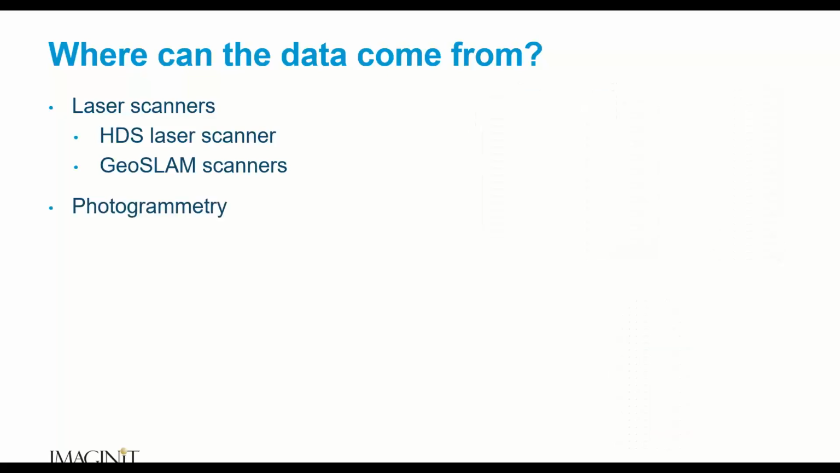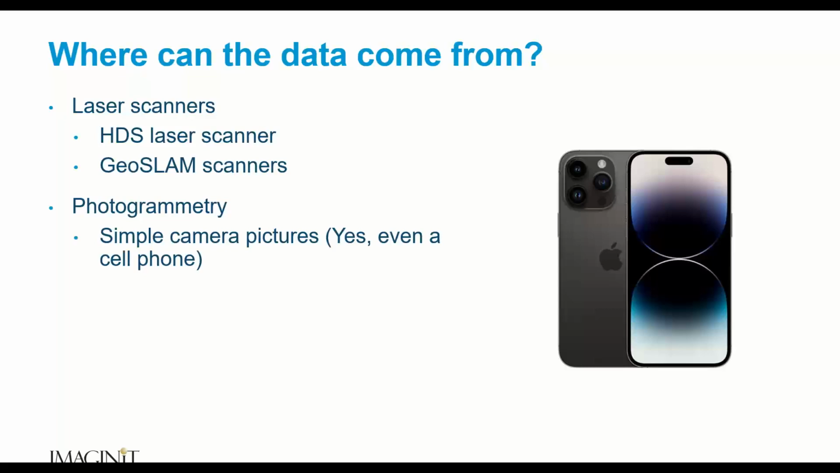Okay. What about photogrammetry? Well, some people hear photogrammetry and think, geez, now I've got to go out and buy this expensive equipment. And no, you don't. Got a cell phone? You can create a point cloud right from pictures taken on your cell phone. You can upload that data to some sites or process it in others, and turn that into maybe a mesh or maybe a point cloud.